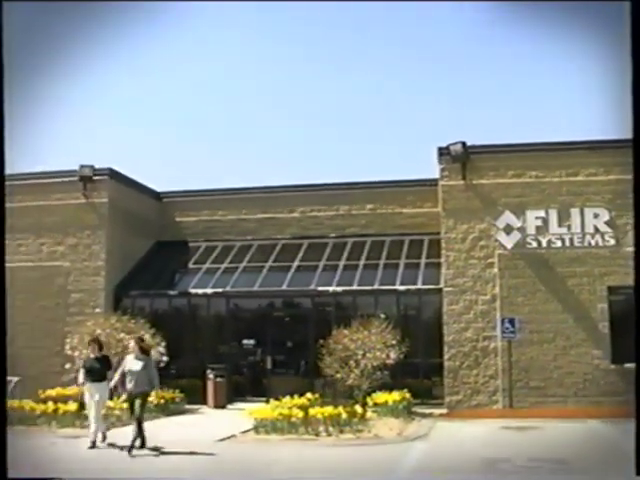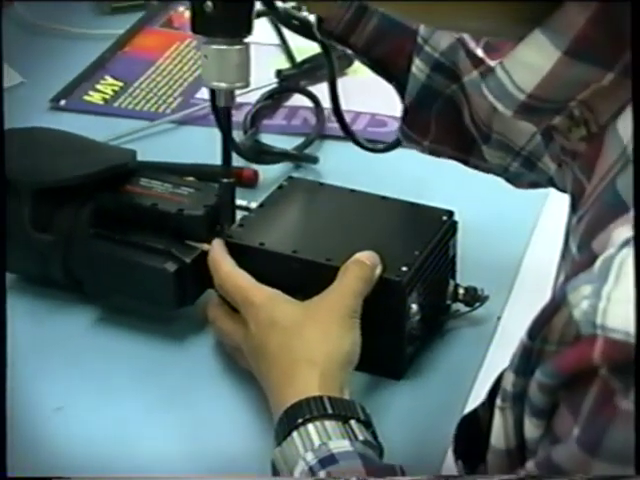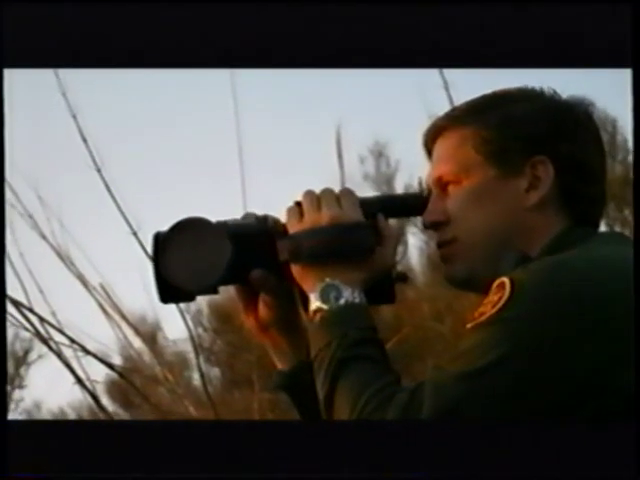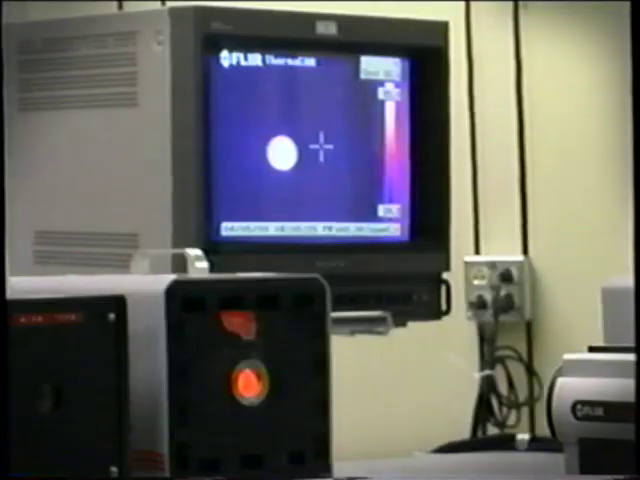In Boston, we concentrate on compact airborne imaging systems for law enforcement, maritime, and unmanned air vehicle use. Also in this location, we produce high-performance ground-based thermal imagers for surveillance applications. Boston is also the sales and service center for North American thermography products.